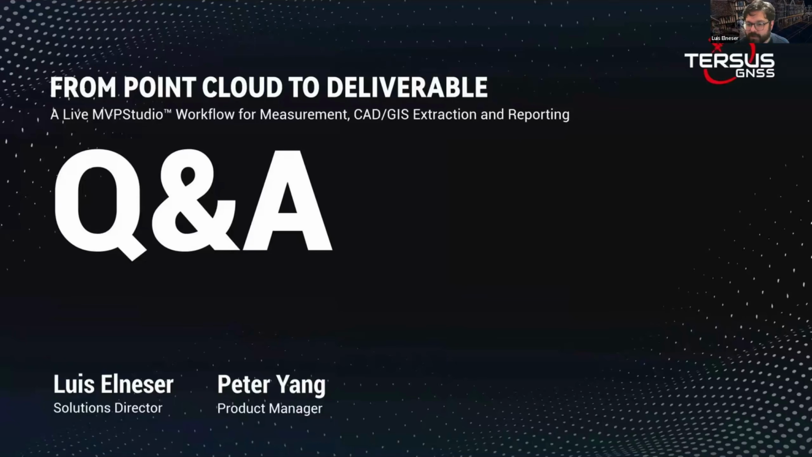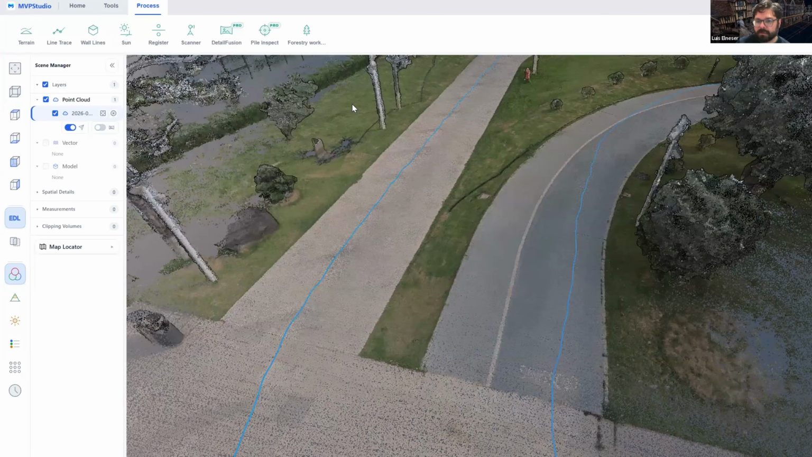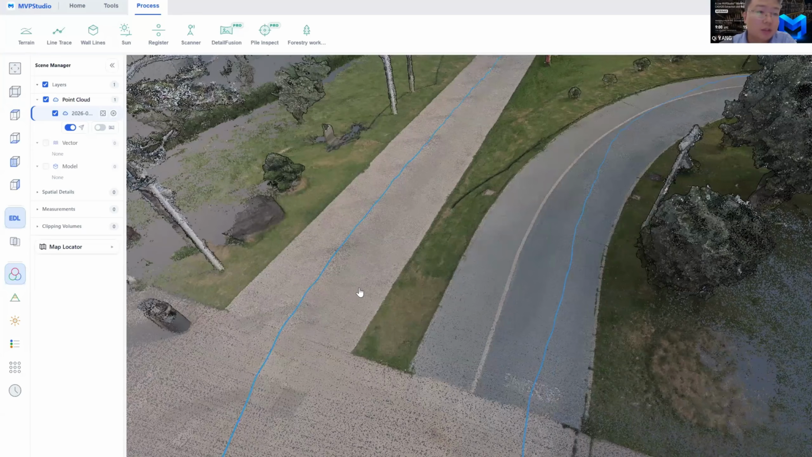I see several questions have been answered already in the chat. Yes. But if anyone has a question, they can raise their hand in Zoom here. I'm really happy to share some data from my side. So, all right, everyone can see my screen? Yes. Okay, good.